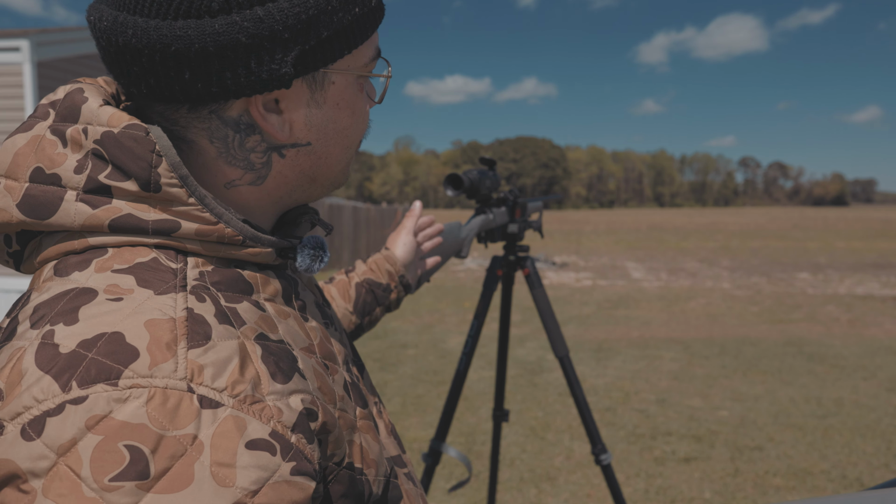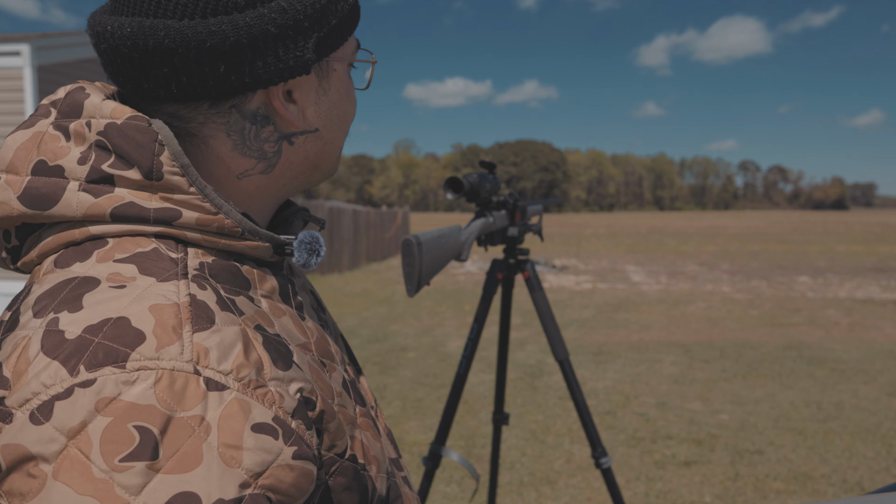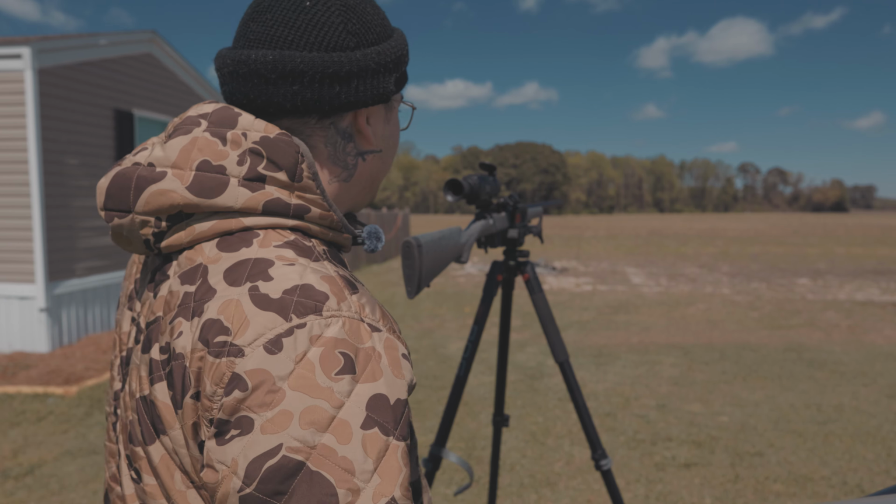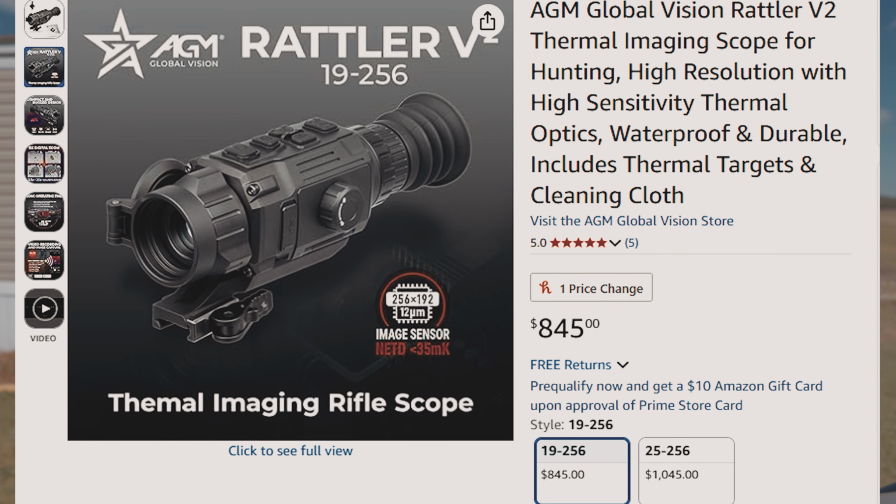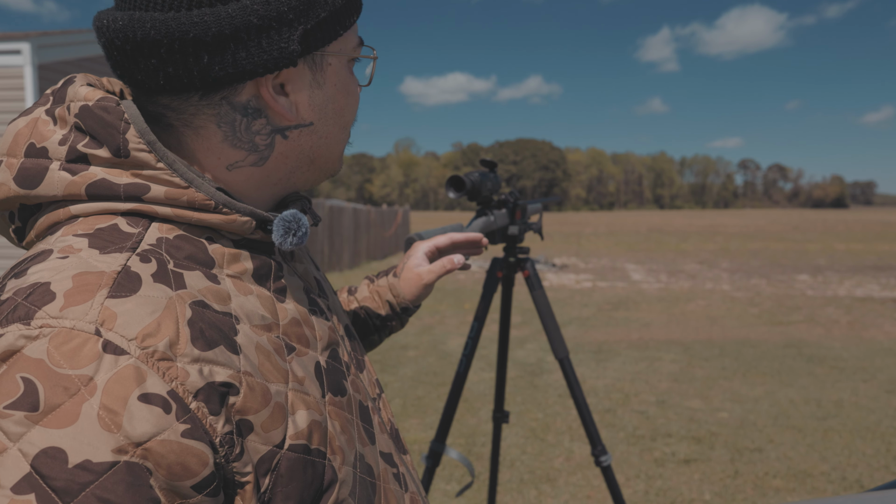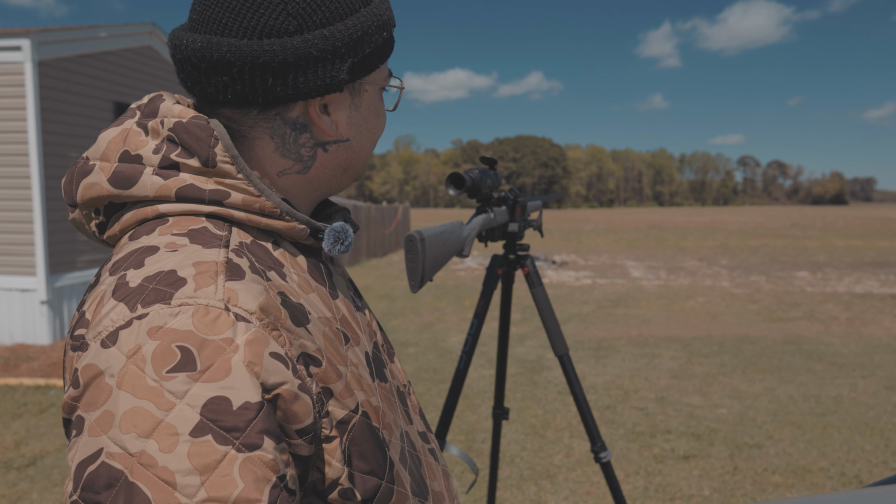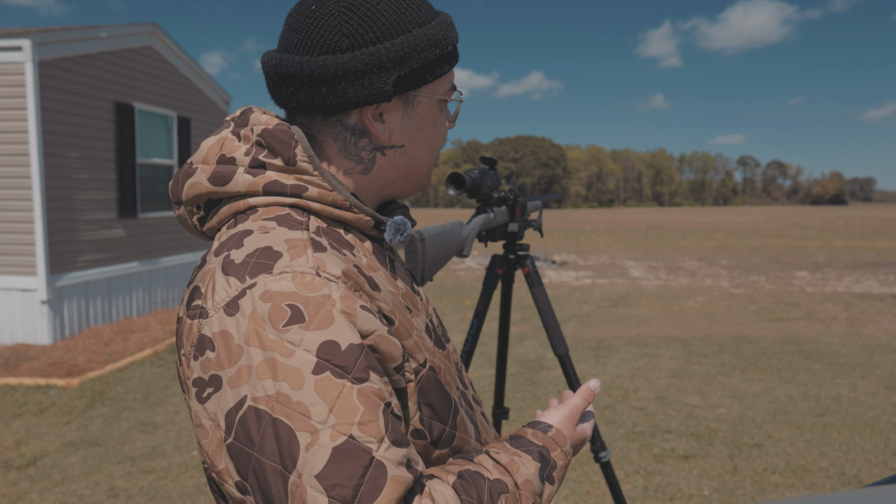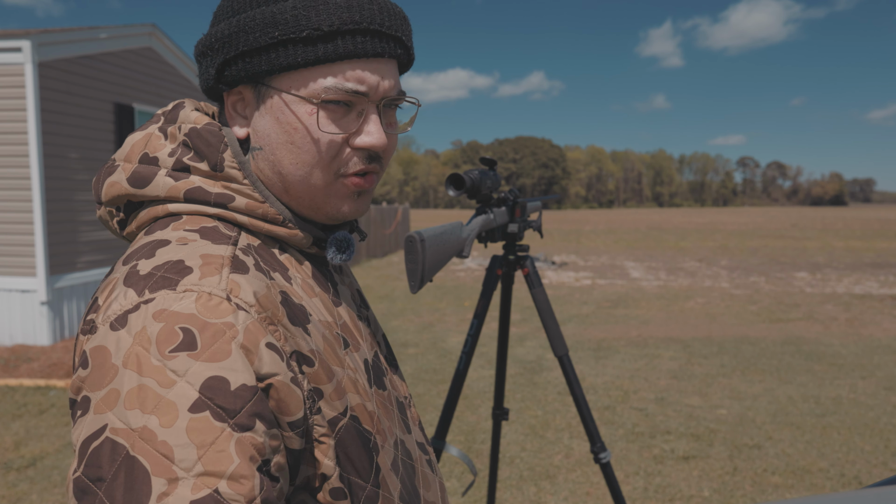Admittedly, this isn't the best cartridge to be shooting in these type of conditions to showcase the optic, but it is what it is. For less than $1,000, can you really even beat it? I mean, there's other options, yeah, but I don't think they have the technical support, the knowledge, and all the support that the AGM Rattler V2 has. It's a little old, yeah, but it still punches really good.